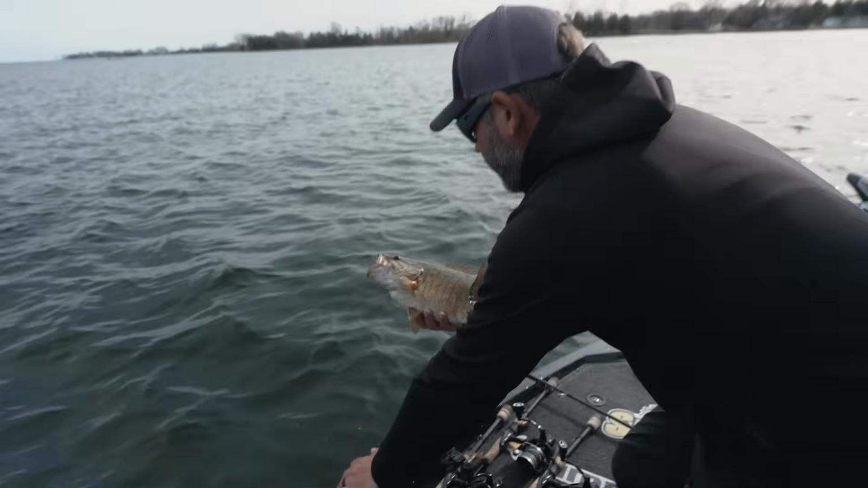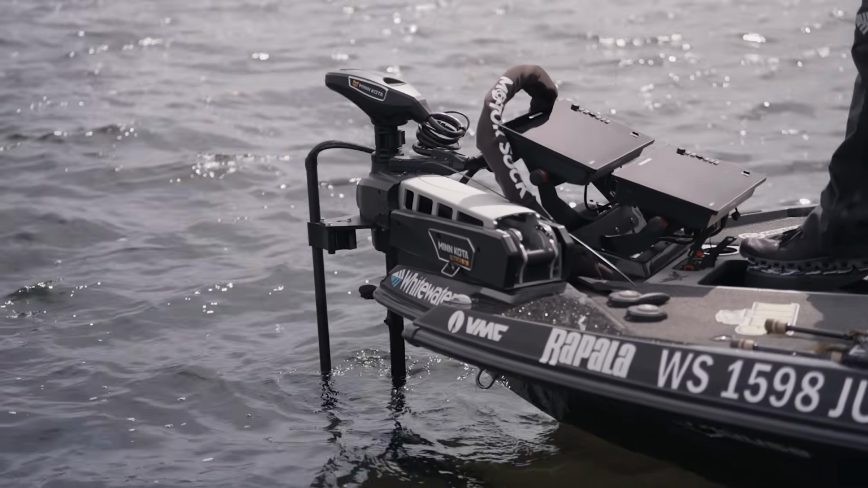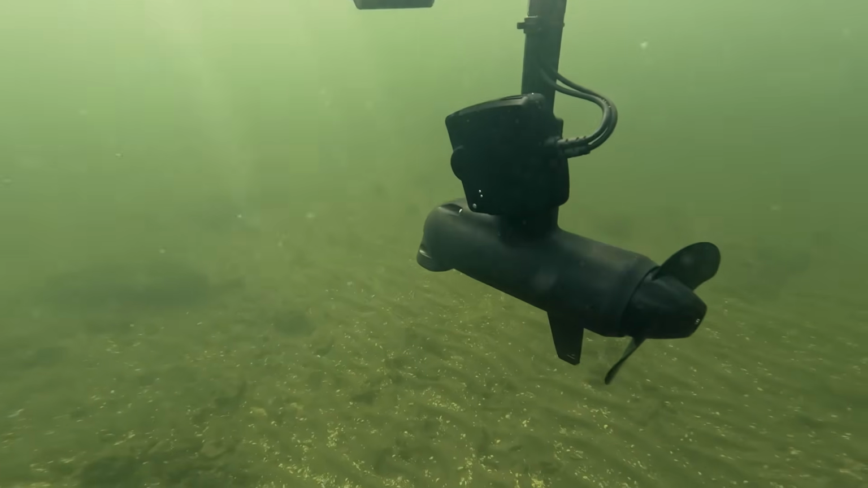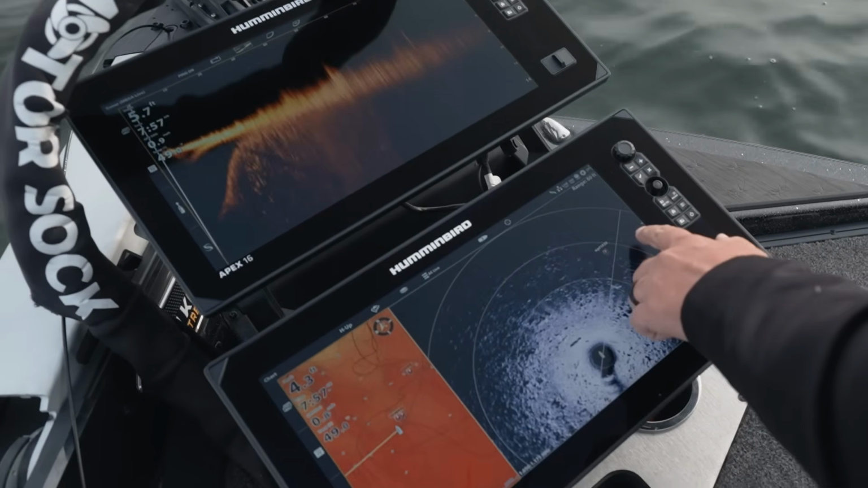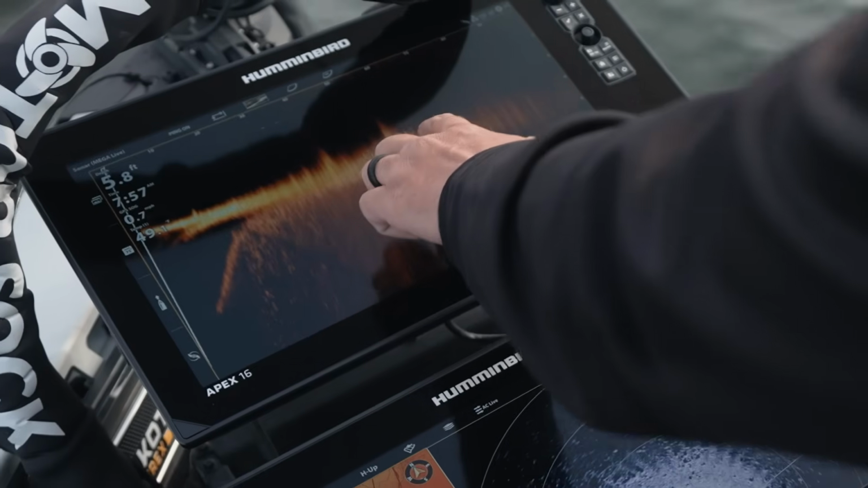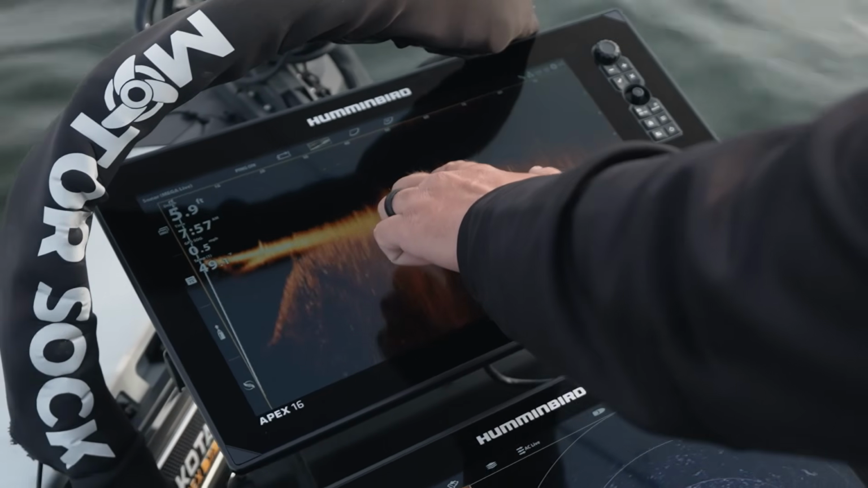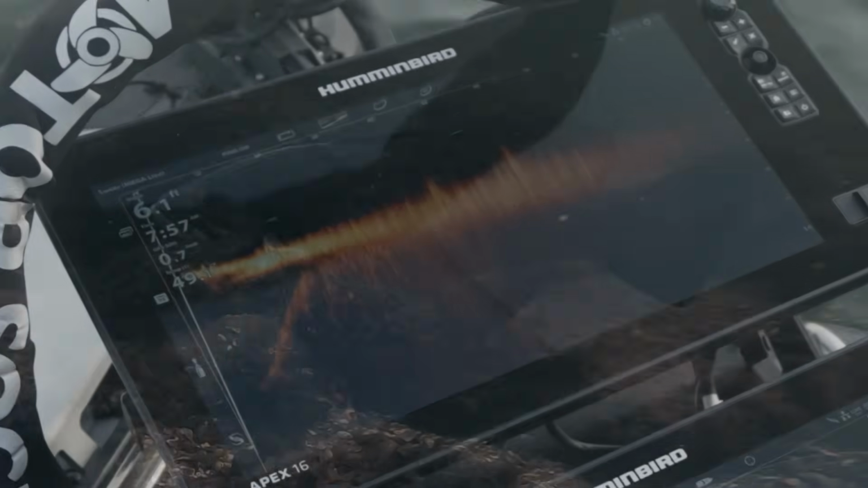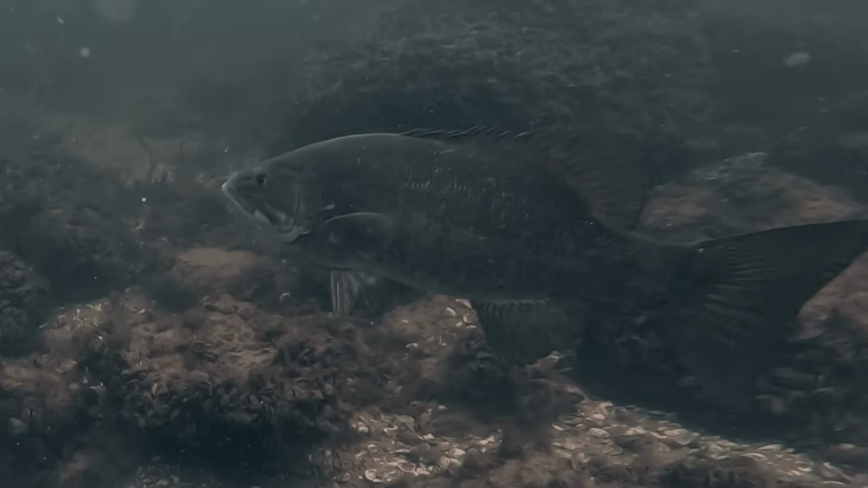And that's a beauty. Humminbird MEGA 360 and MEGA Live. Both of them have their purpose. I like to use the 360 just to see the structure. And then once I get up to that piece of structure and I can see where the sweet spot is, I'm gonna use my MEGA Live to scan over, see if there's a fish on it.